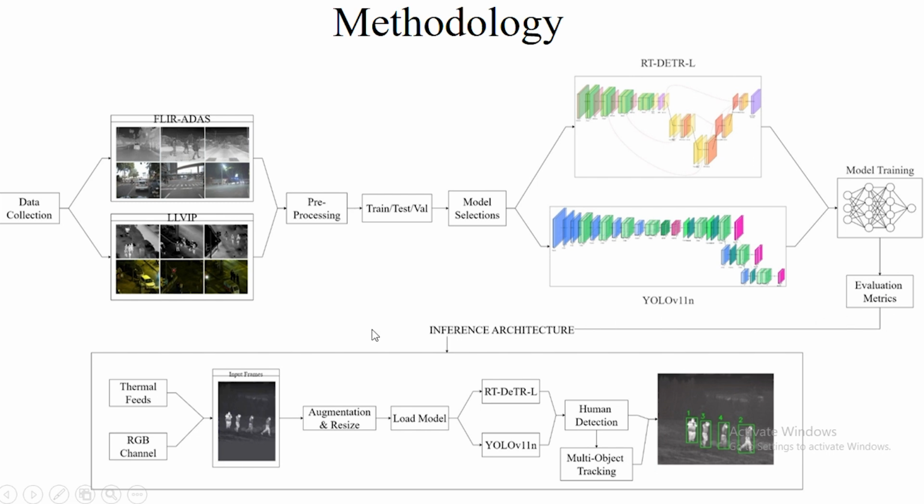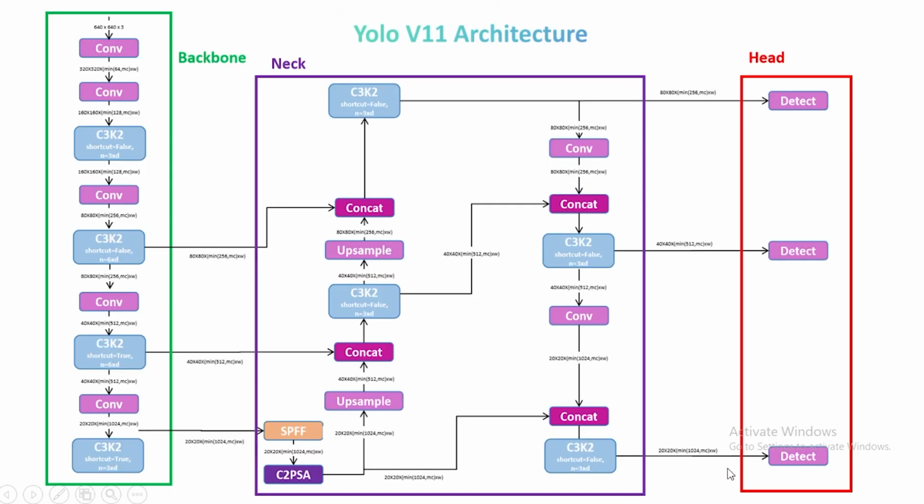For the inference architecture, we can input any feed, either a thermal feed or an RGB feed, which can be any low light feed. Then the models will be loaded, and humans will be detected and tracked over multiple frames, that is, the IDs of the humans will be maintained.